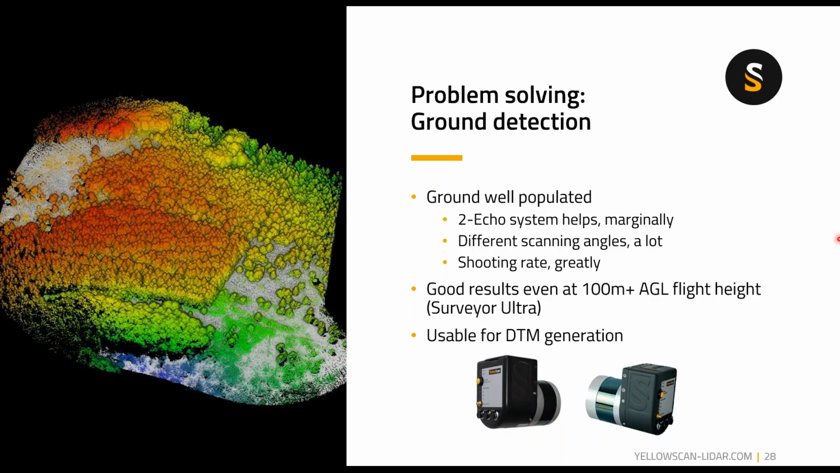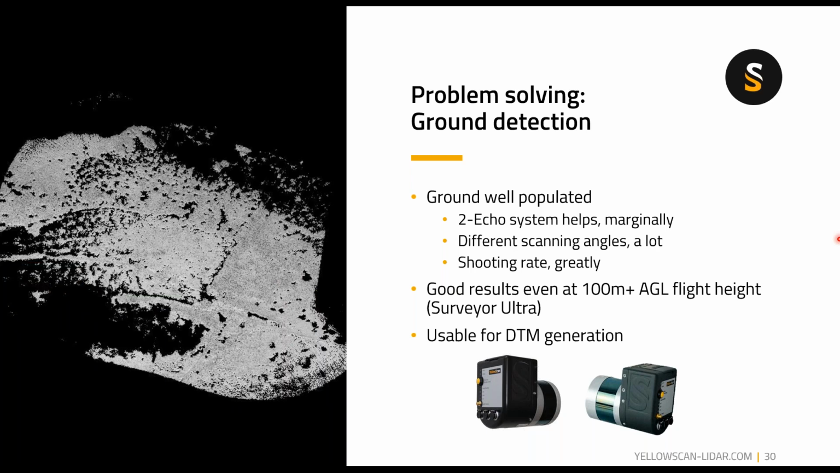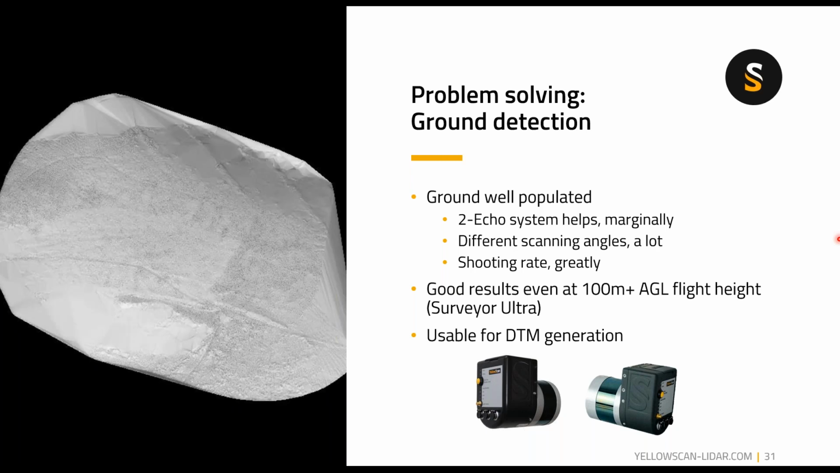So first we move on to the Surveyor series, still a focus on the Ultra. So the ground is well populated. The fact that it has a 2 echo system helps marginally. The fact that it's scanning at different angles helps a lot, and the shooting rate of the system helps greatly. You still get good results at 100-meter AGL with the Surveyor Ultra, and it's usable for DTM generation.